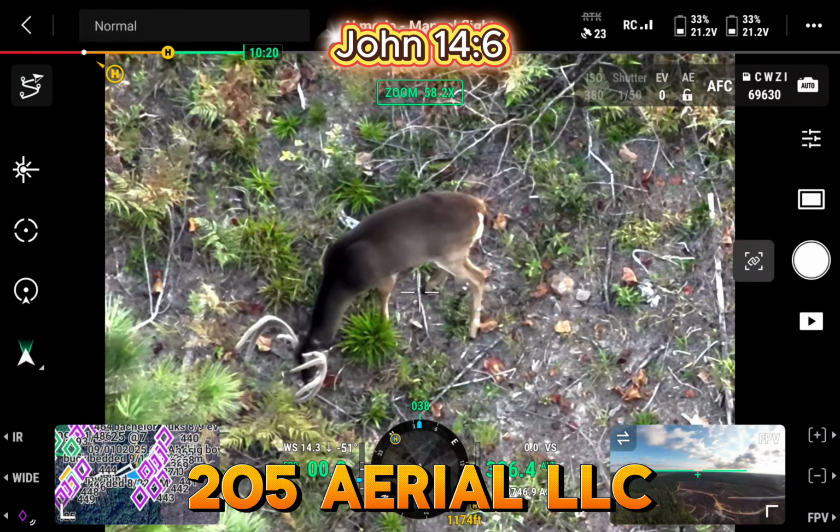Yeah, he's kind of unique. If you see right here, those two. But there's another 8-point that's very similar to him, but the two brow tines are just a little closer together. I don't want to talk too loud because he's only like 200 yards. He's 200 yards away from me right now.